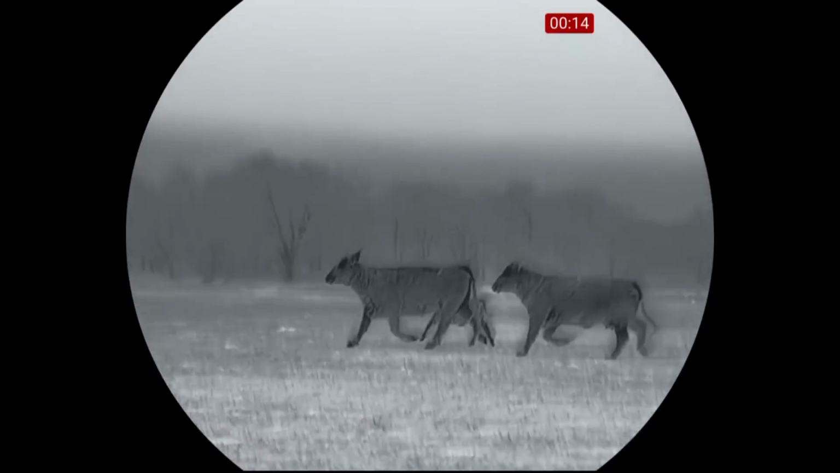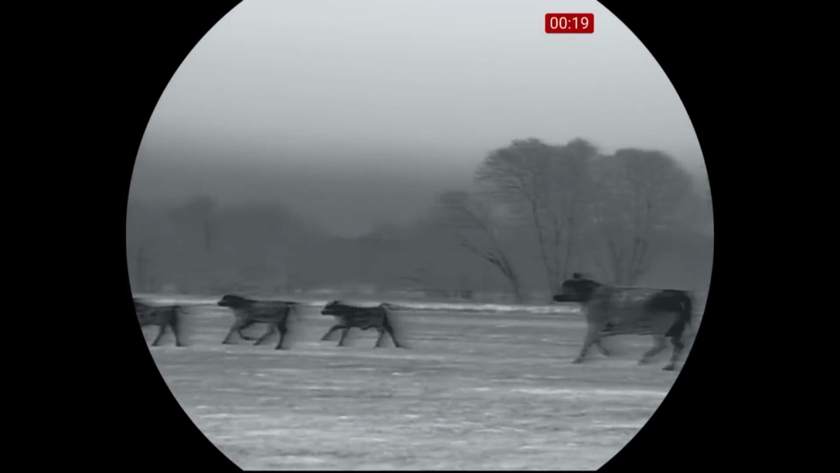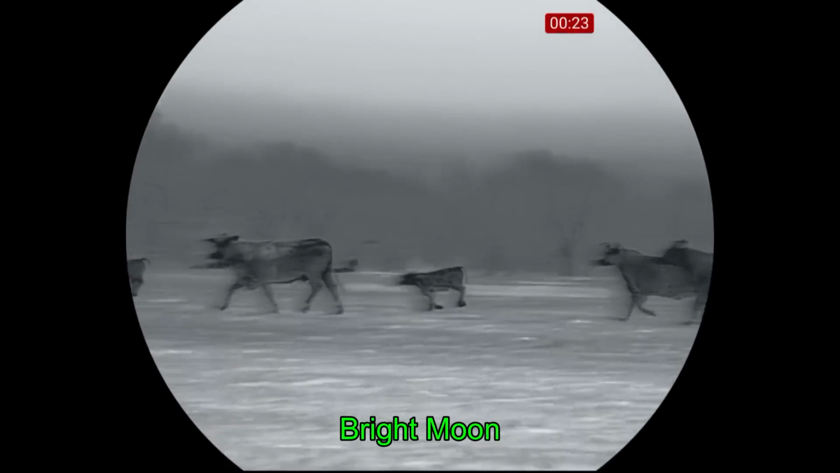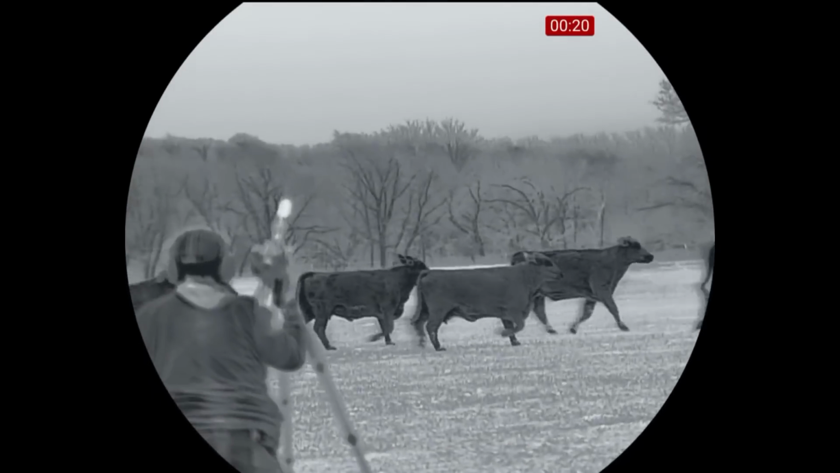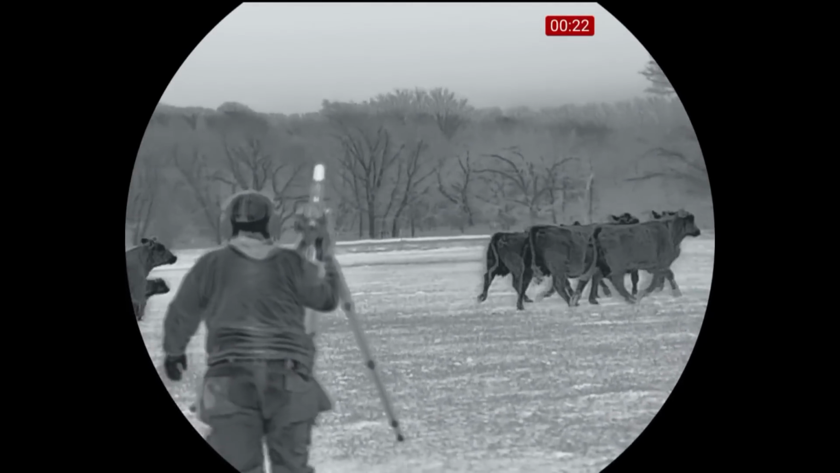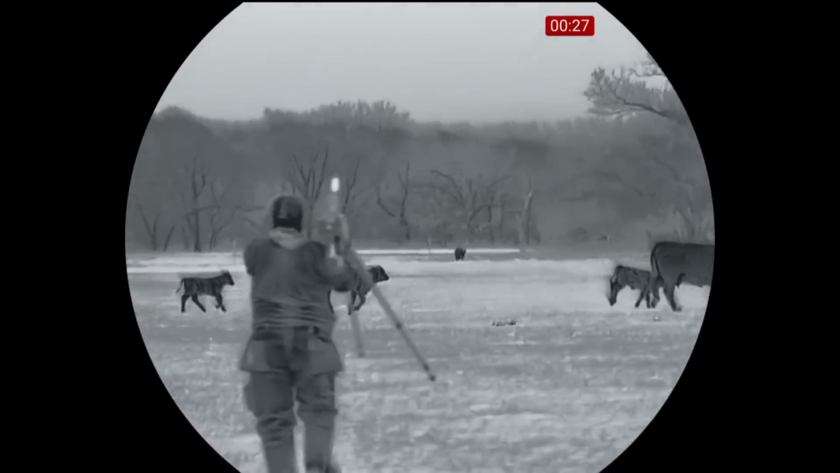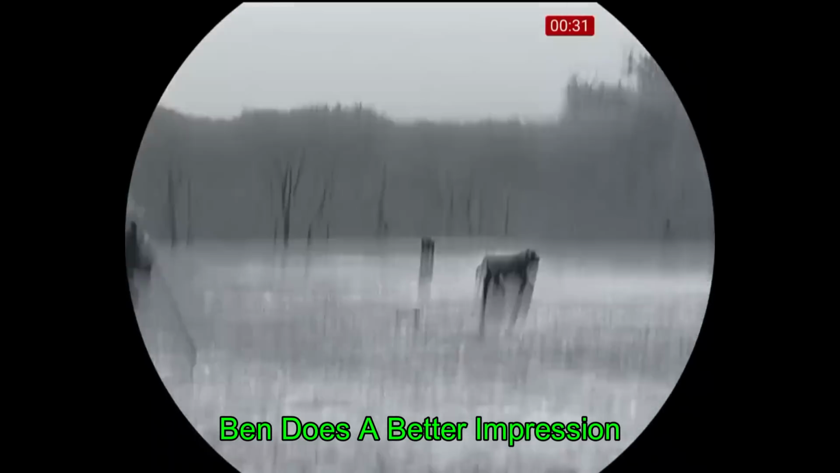And this happens. These were bedded cattle that took notice of us and are now following us around the field, and they're not doing so quietly or calmly. Everywhere they move, they're trotting or running. And you can't hear it, but there's a boar in the background who is not happy.